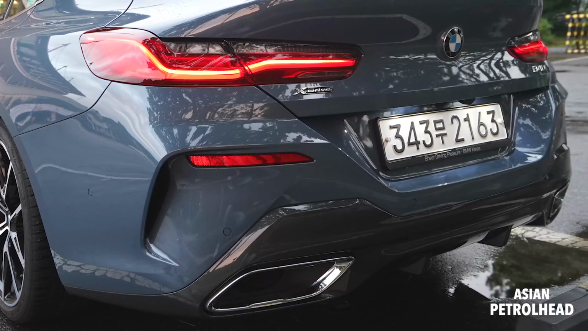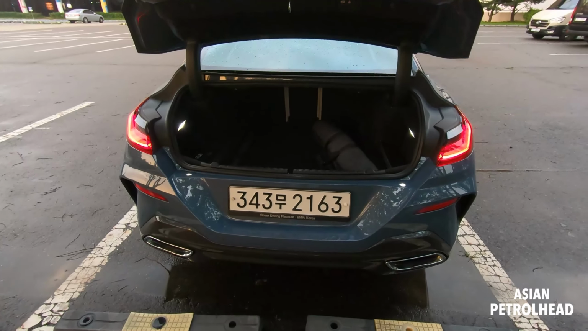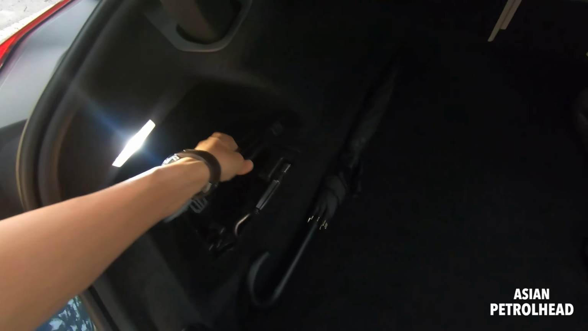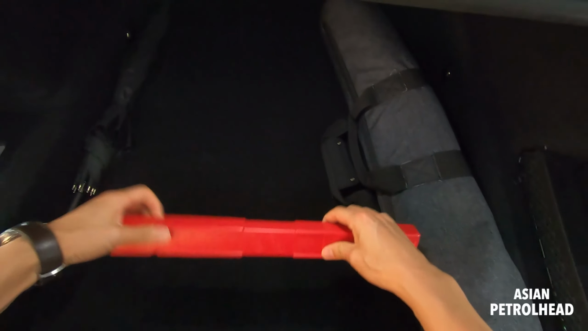And let me also show you the trunk. I think it's very competitive size-wise for a coupe with 4 doors. They give you a few tools here, also a triangle hazard here.